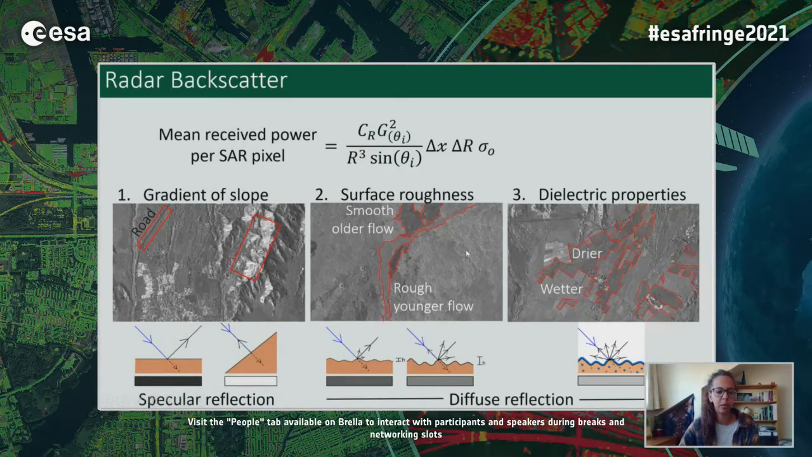So just a quick overview of what I mean when I'm talking about radar backscatter. A single pixel in a SAR image can be expressed by this equation here. Luckily for us, most of these variables are either knowns or constants provided by the satellite. And we're only interested in this one over here, which is the backscatter coefficient and represents the scattering properties of